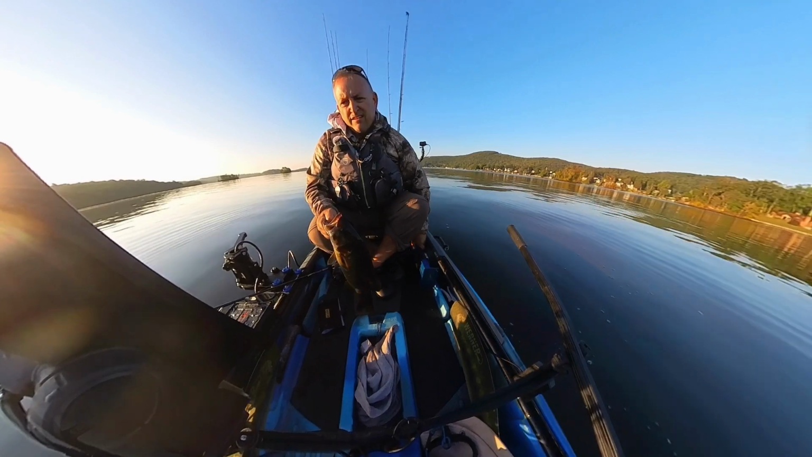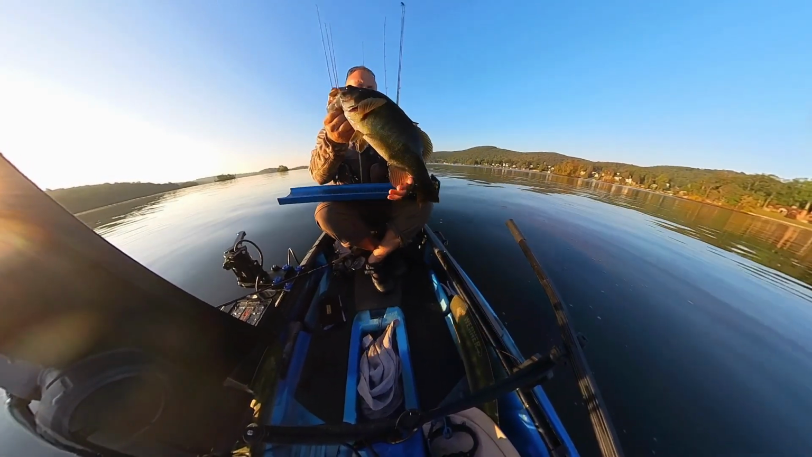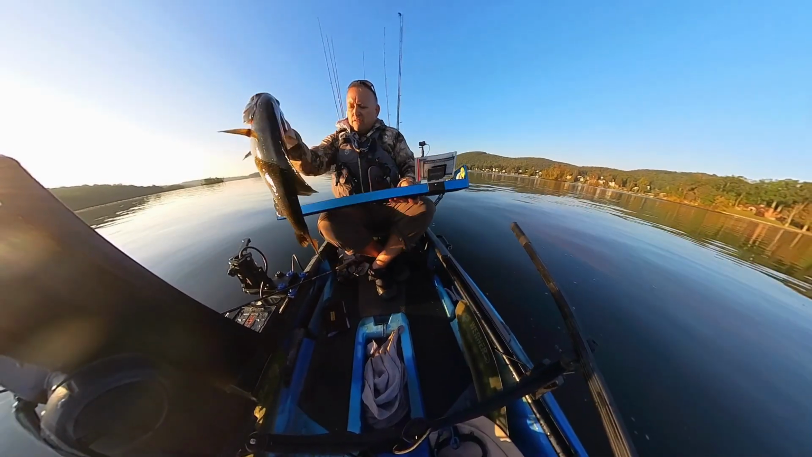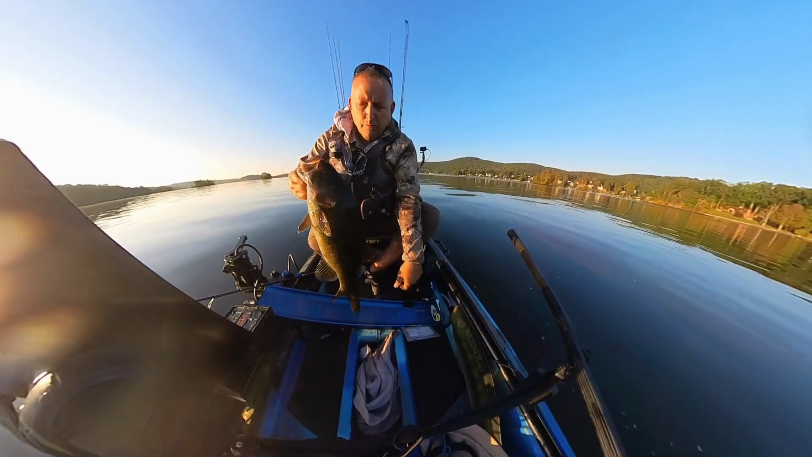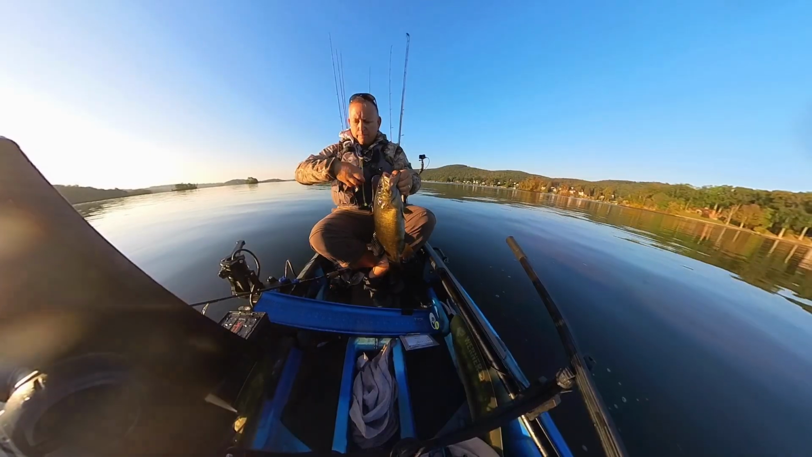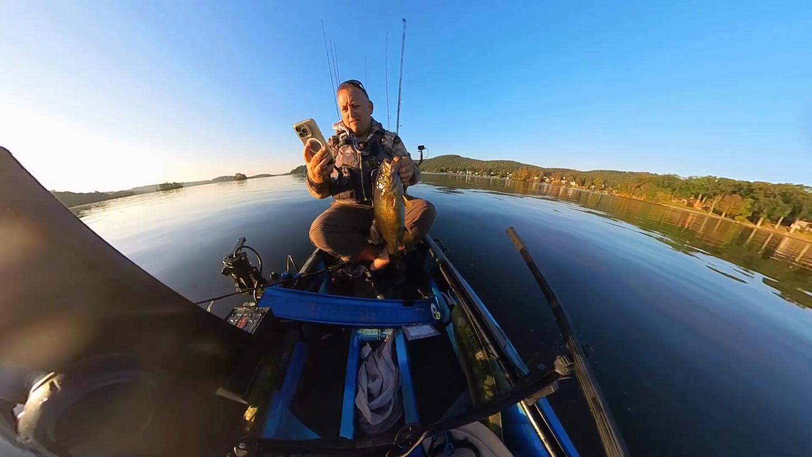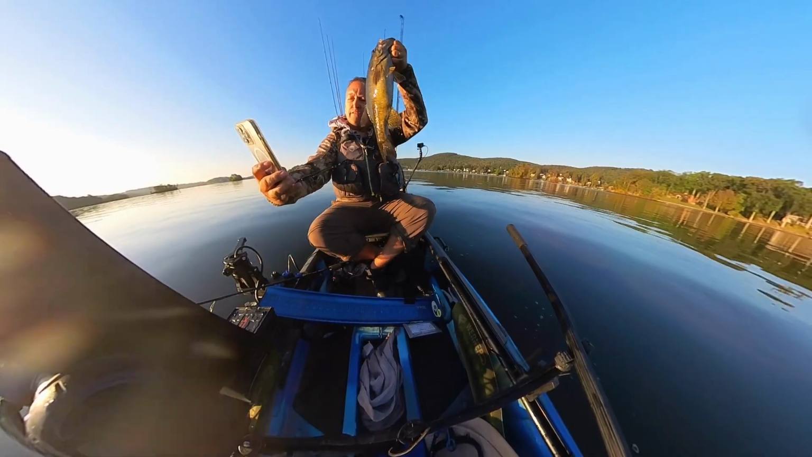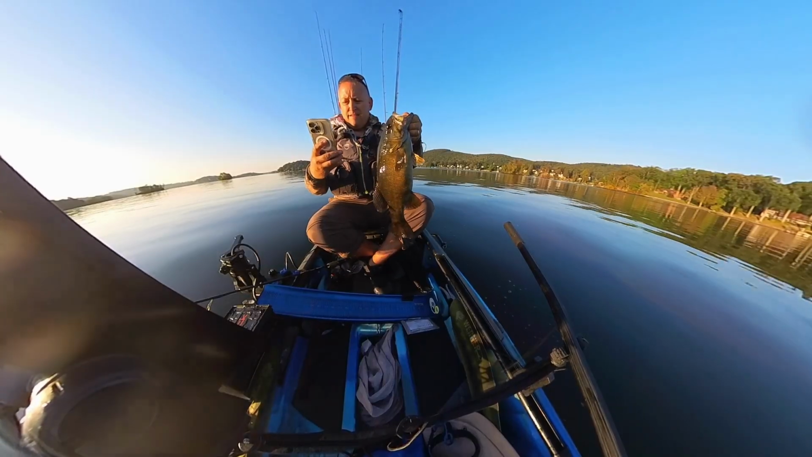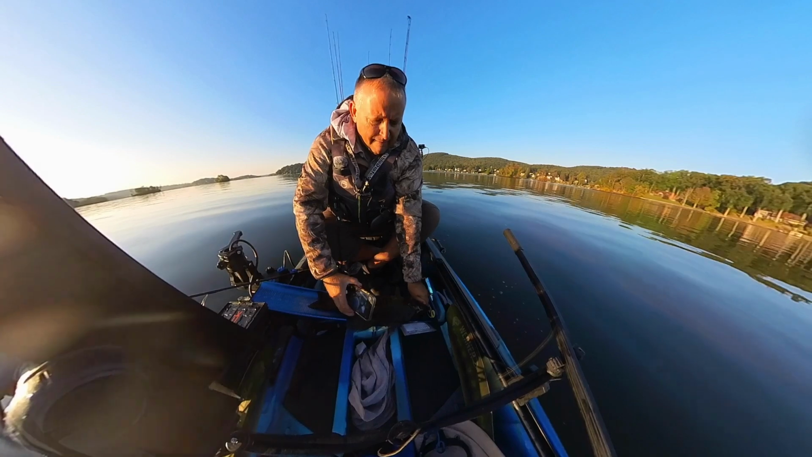I like that. He was in 30-something feet of water. But that is a fish. That is a unit. That's what we're here for this morning. And they're biting, and that makes me smile. I'm going to selfie this one. I'm going to rotate this and try to take a quick measurement, get him back in the water.